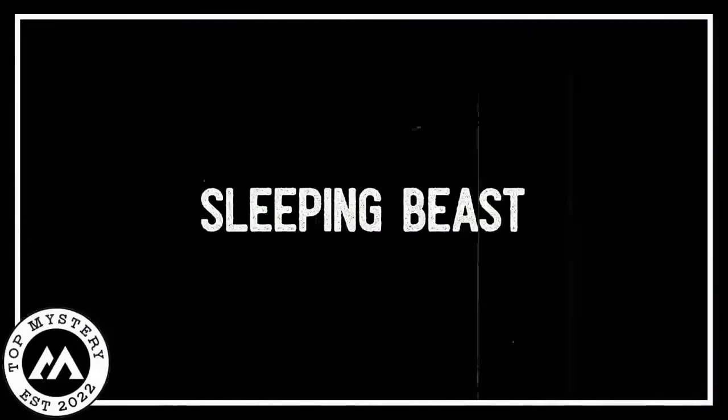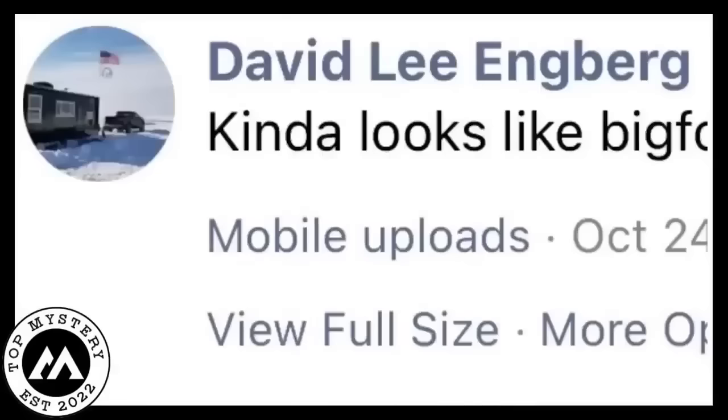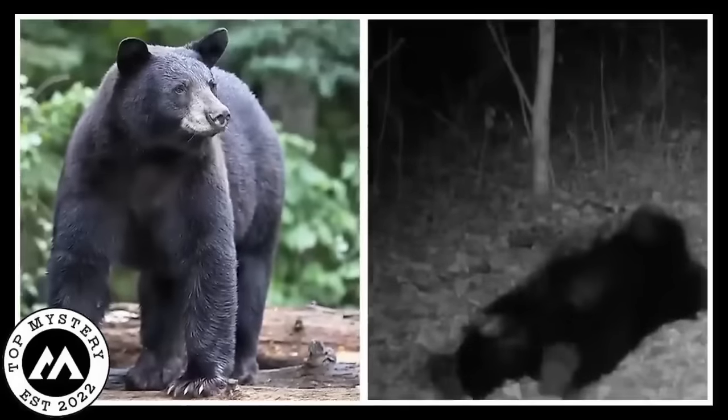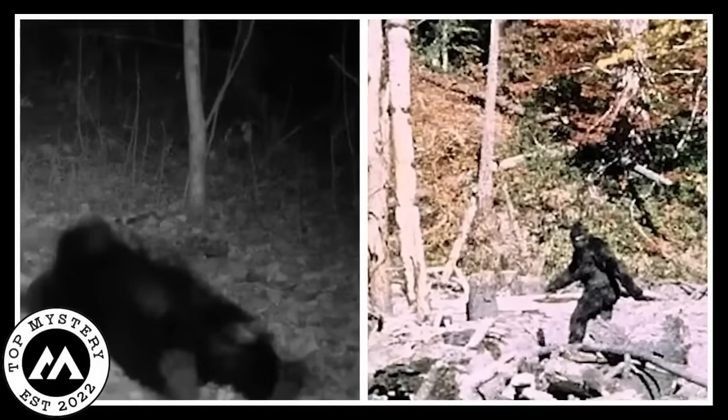Sleeping beast. Guess what popped up on Facebook? David Lee Enberg shared this trail camera photo that is making folks scratch their heads. So there's this dark creature chilling in the woods, and what it is is a big mystery. Some folks thought, hey, it's just a black bear catching some Z's on its reverse. But others jumped in with, nah, that is Bigfoot taking a nap in the forest.